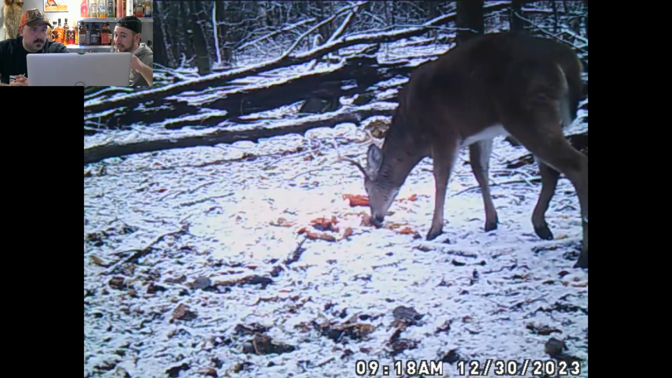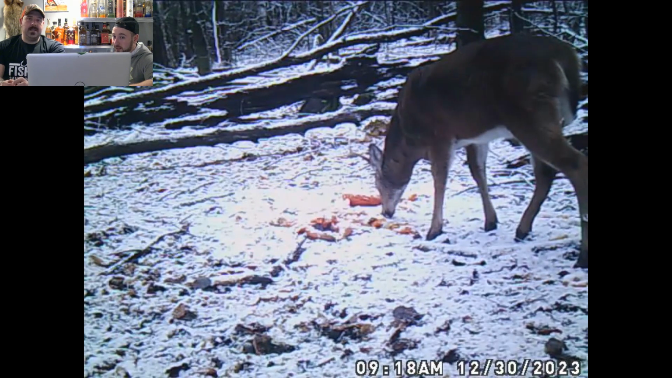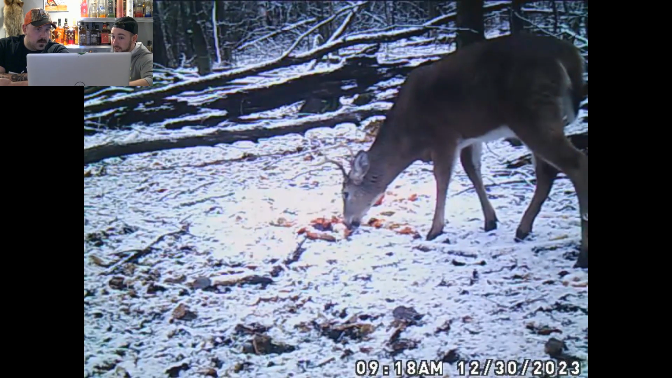They were eating it heavily the last couple. When it got a bit warmer, they definitely came back. They probably smelled it better because it wasn't under snow. But look, it's almost down to just the film of skin. They literally sucked it inside out and left the outside. But he's eating it.